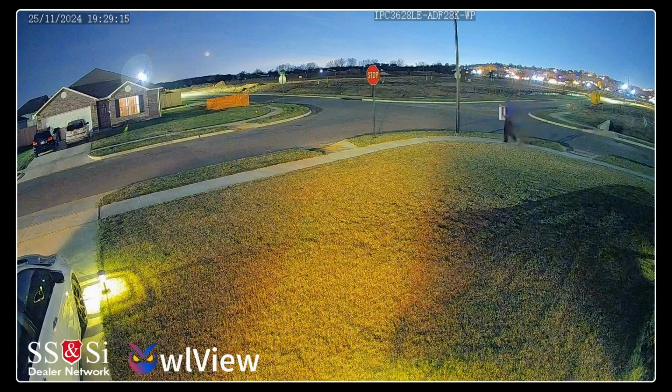Exactly, using algorithms, taking whatever light exists, and basically constructing a full color image, way beyond your typical night vision. Like those green, grainy things. Now, this is different. Okay, so that's impressive, but how does it compare?